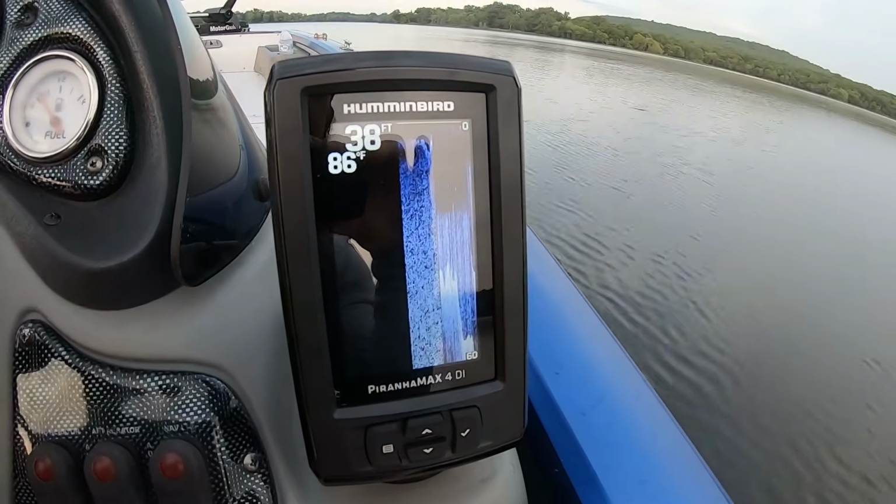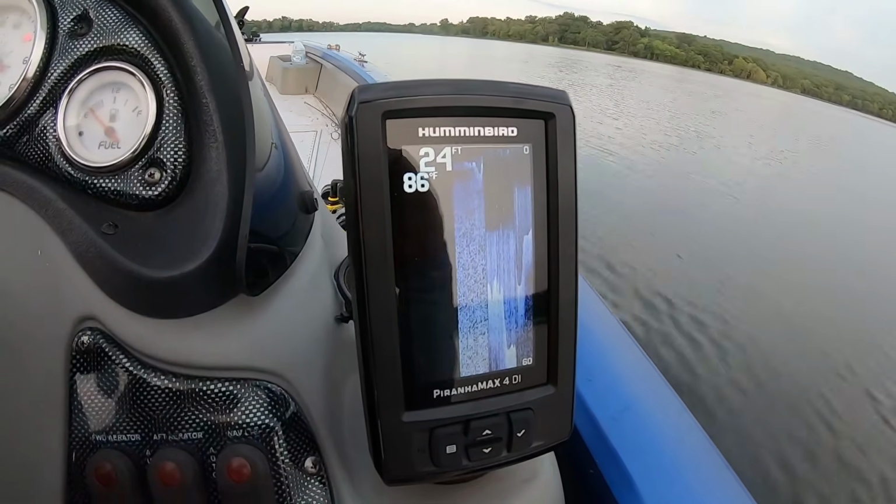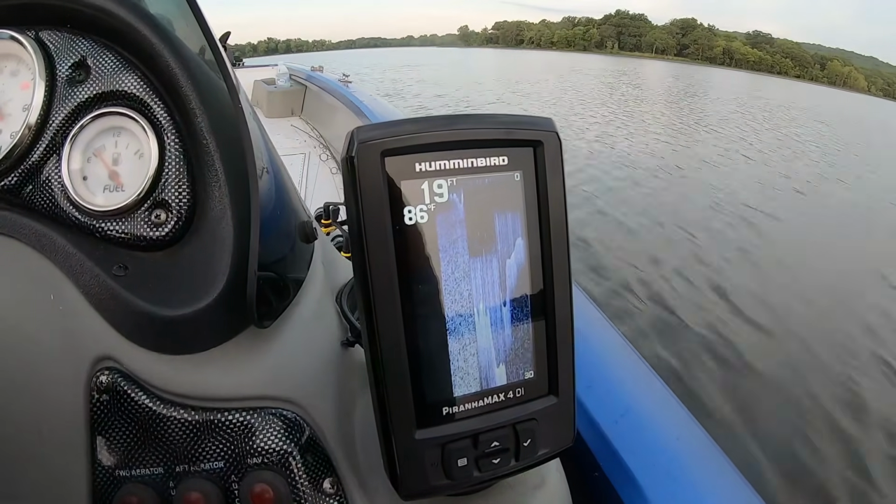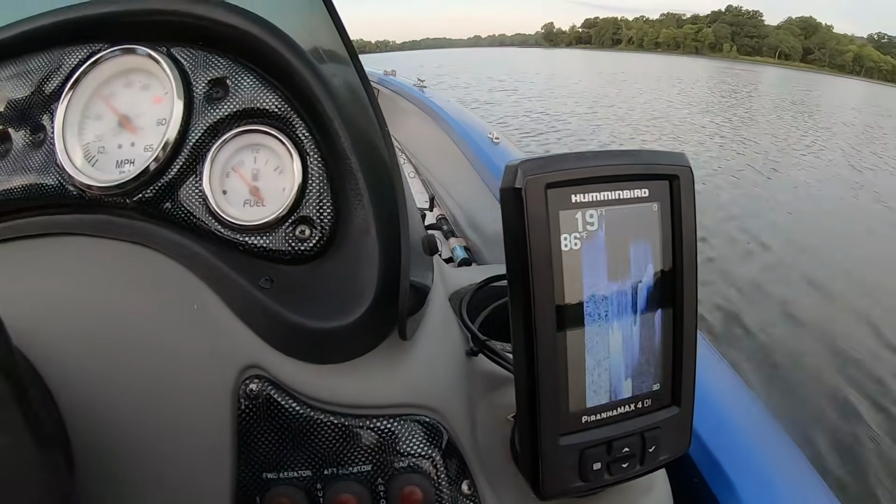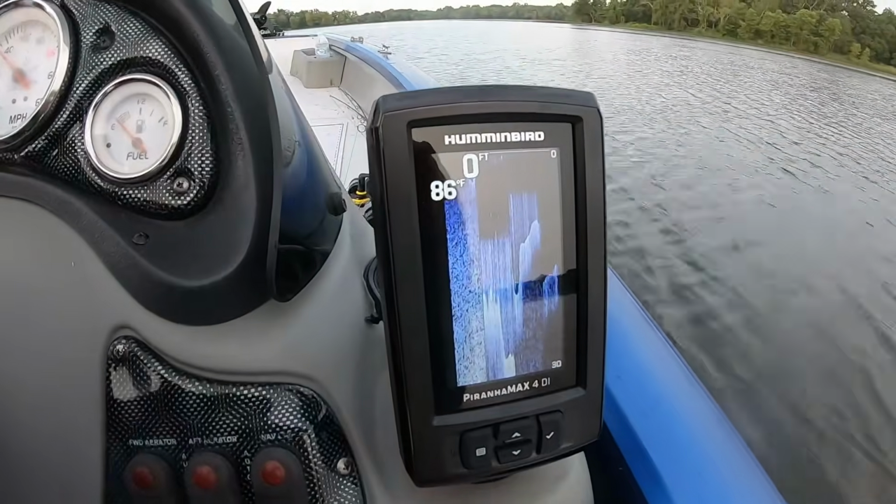But anything below 30, and it worked out great. So it's very, very accurate. It gives me very good depth readings, very good imaging when you're going below 30.